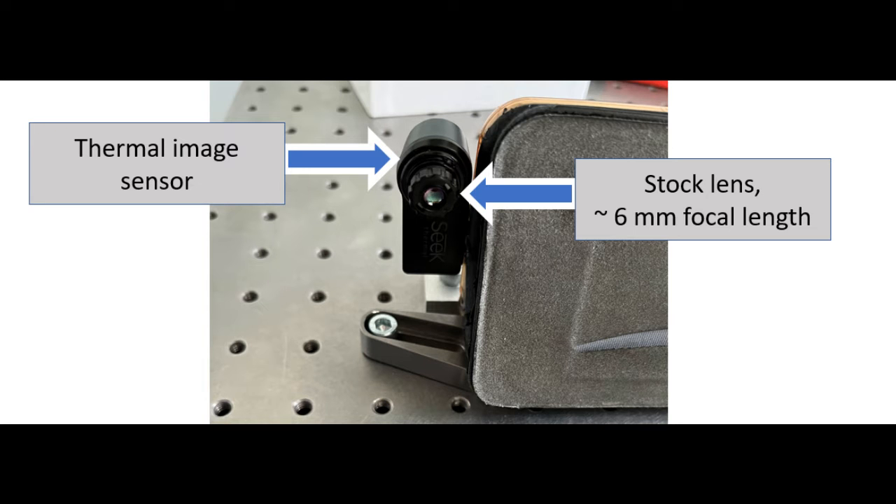Hi, this is just a short video to show what happens if you replace the stock lens on the SIG Thermal CompactPro thermal camera with a different type of lens. So before I show you the actual videos, let's talk a bit about how this works.